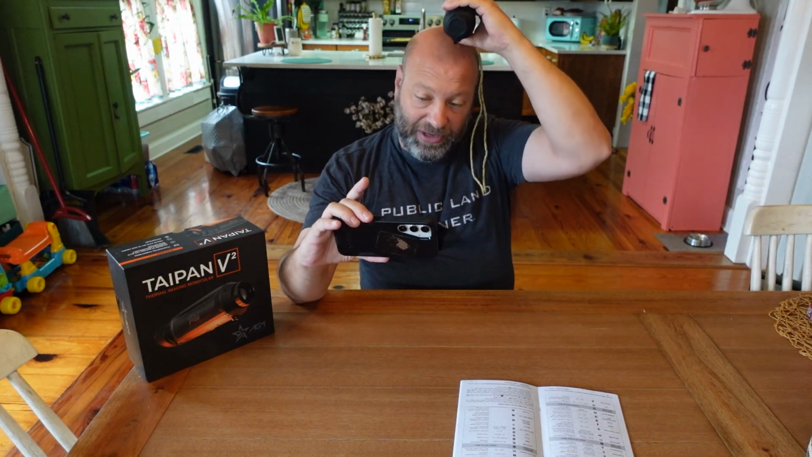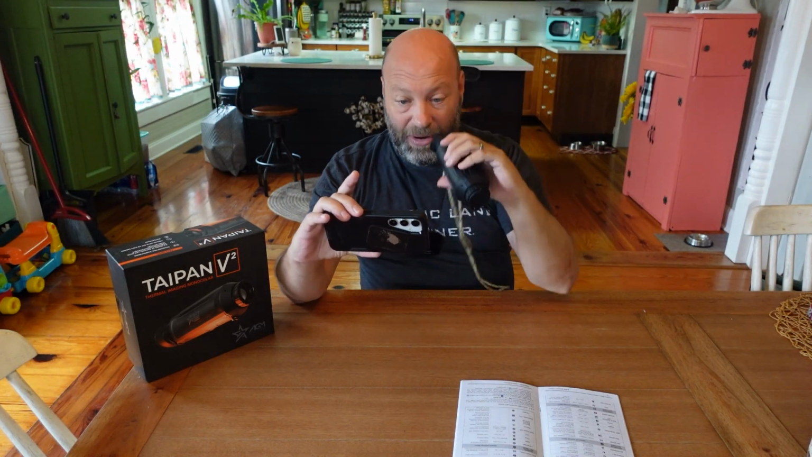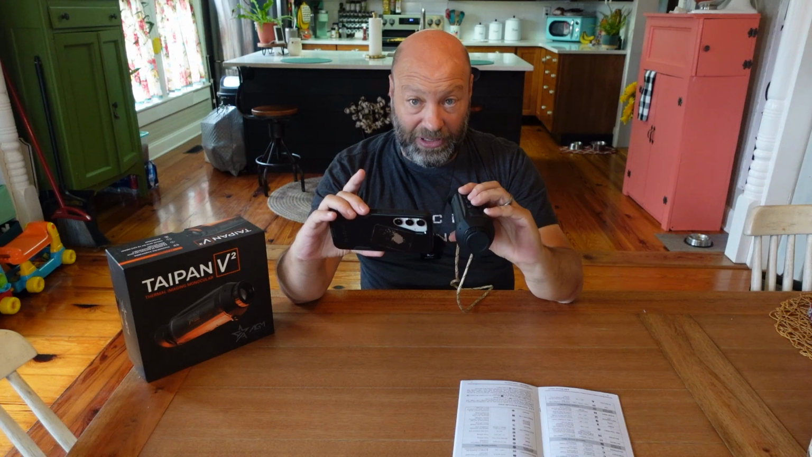On a head mount would be nice, on a helmet, because then you can turn your head a little bit as you're driving and scan, but having this mounted on a bike would be pretty sweet. I have used this thing, you'll see in the video coming up, I have recorded video with this thing going 35 miles an hour as I was going through there, just holding it out the window on an angle like this, and it was flawless.